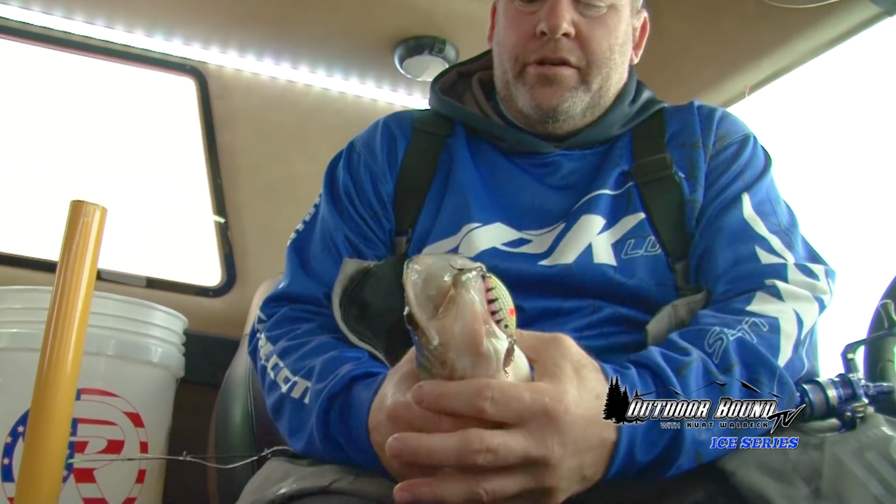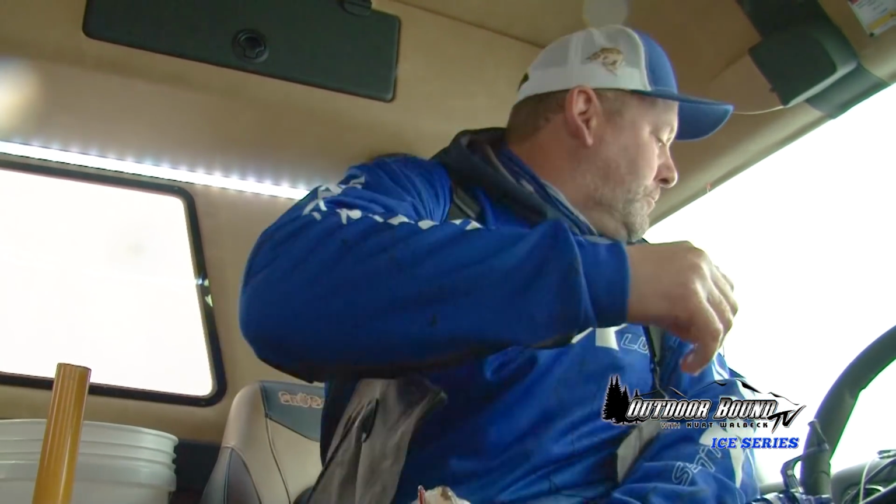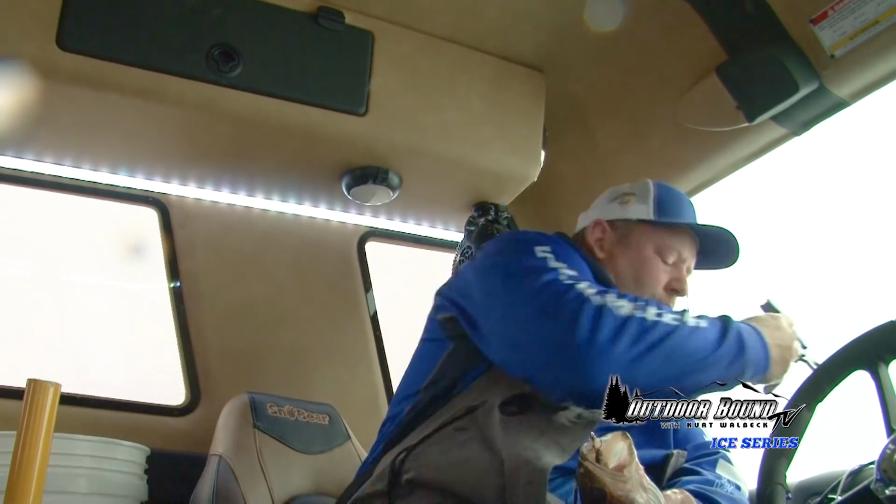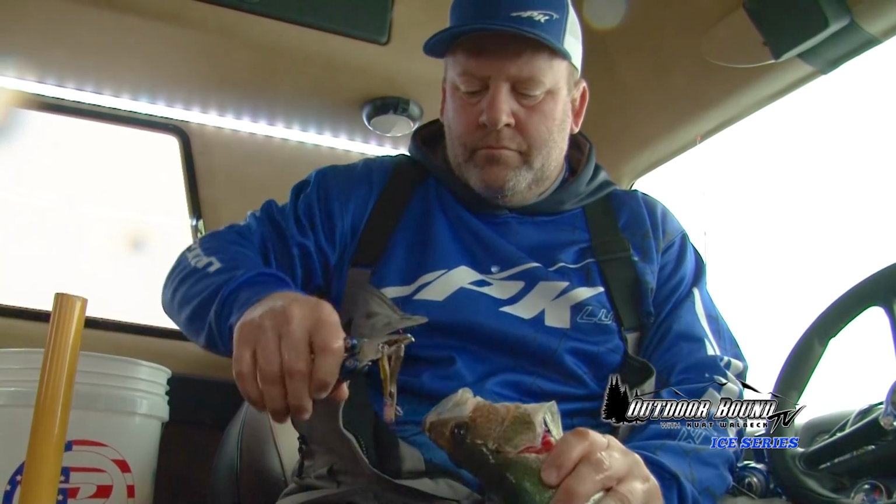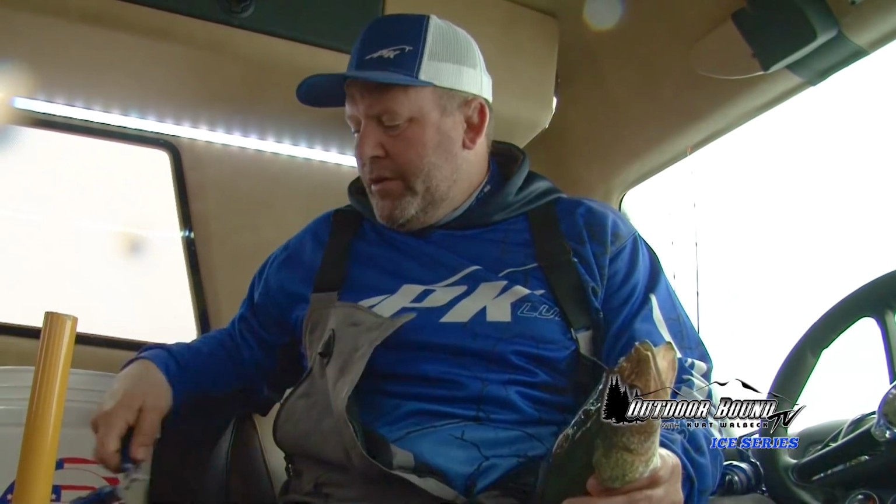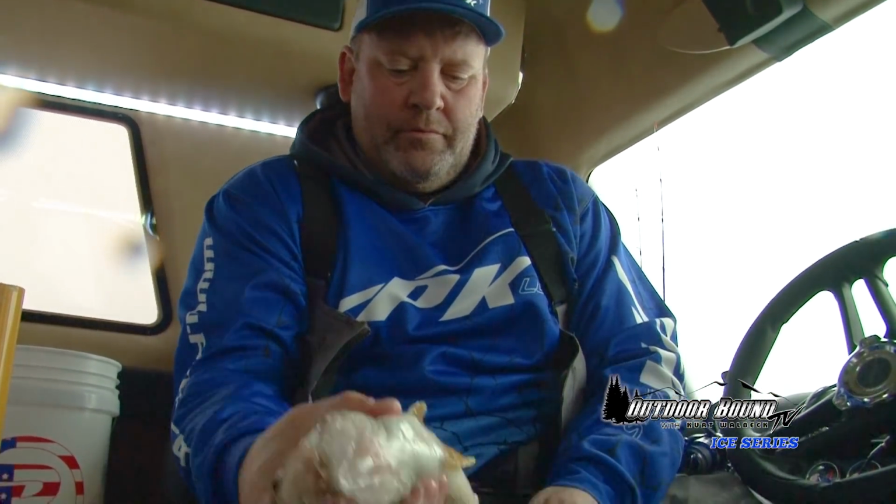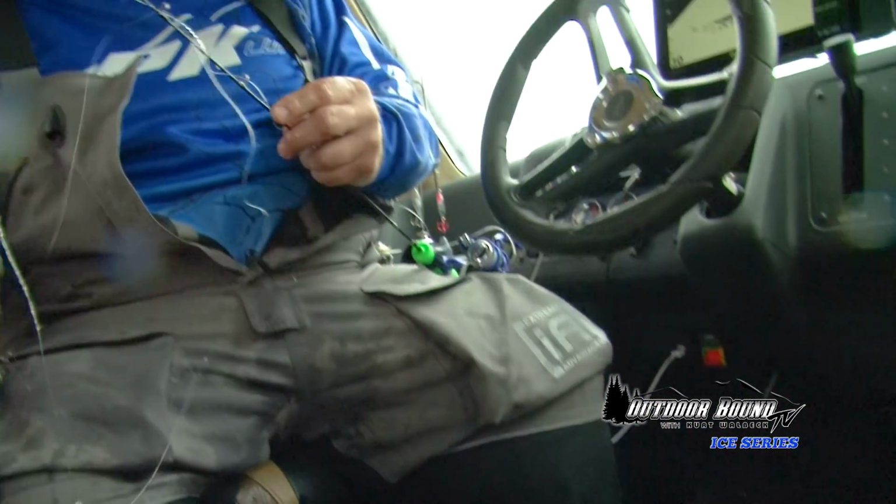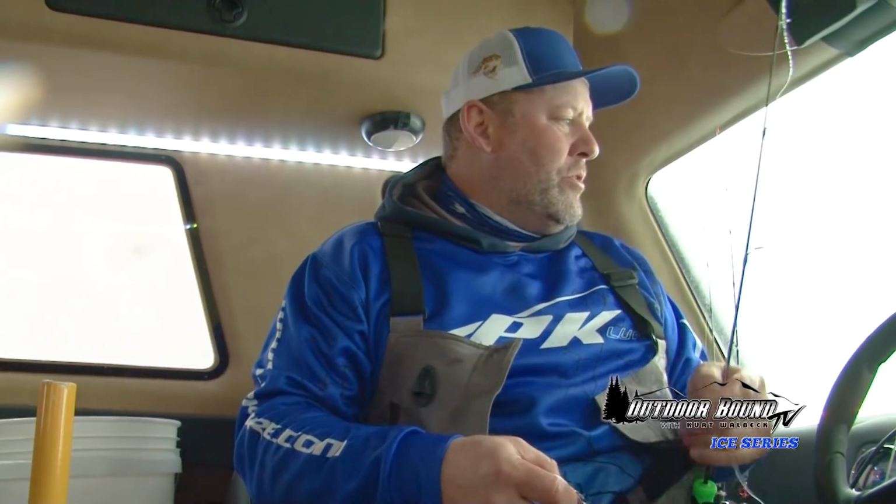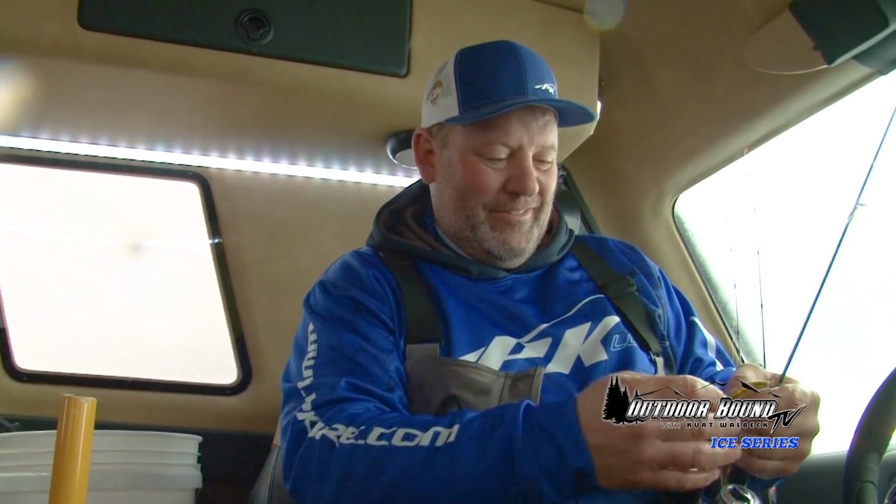Usually the big ones sit still and let you take a picture. Let's get him back in the water, huh? I thought he was on you, Ellie. I just raised it up. I seen him dart up and he was on me in no time.